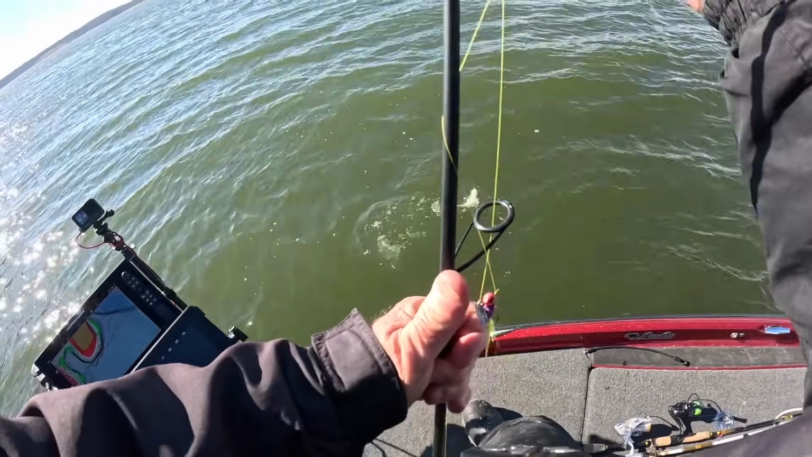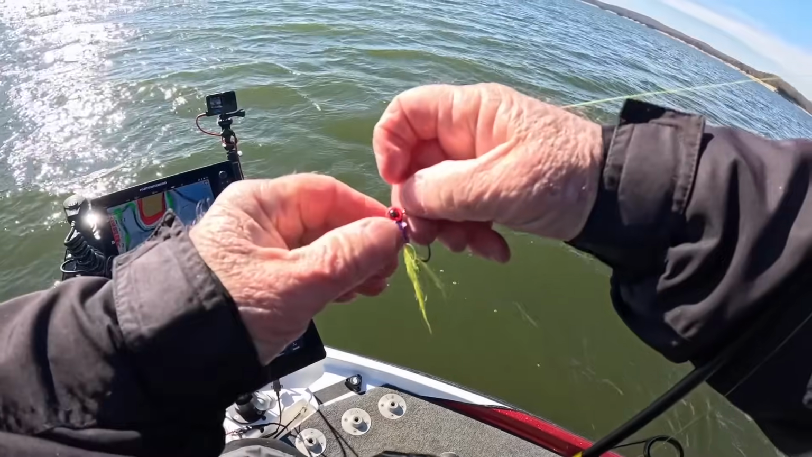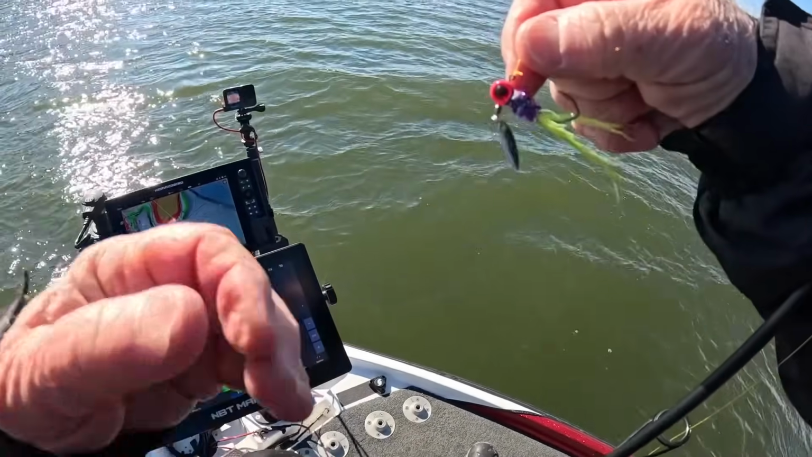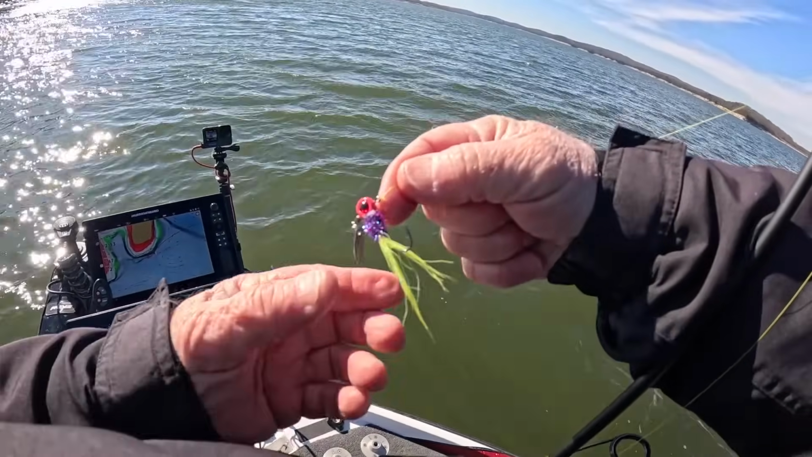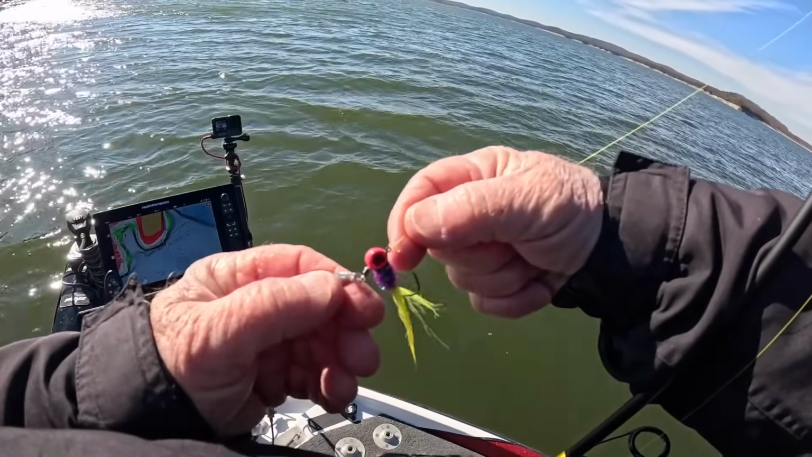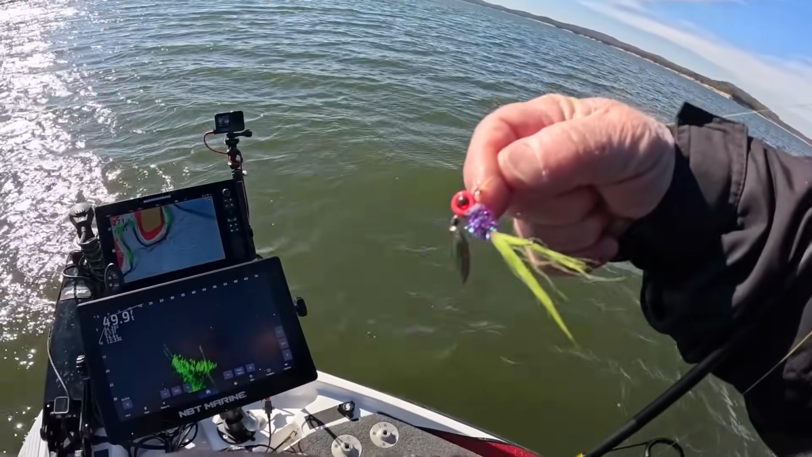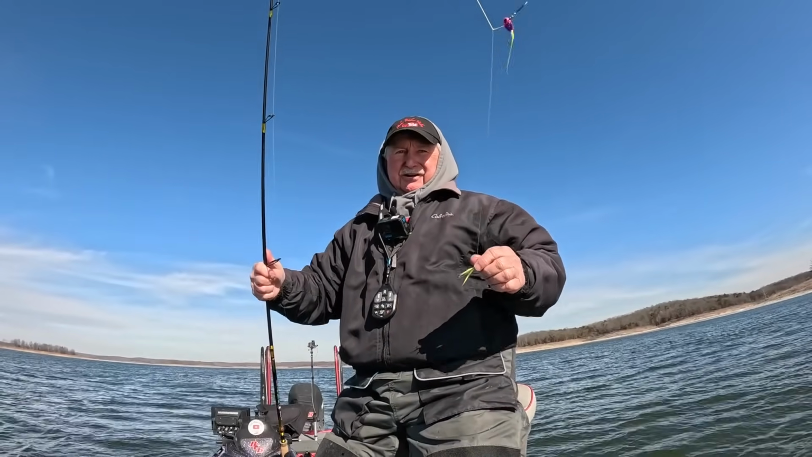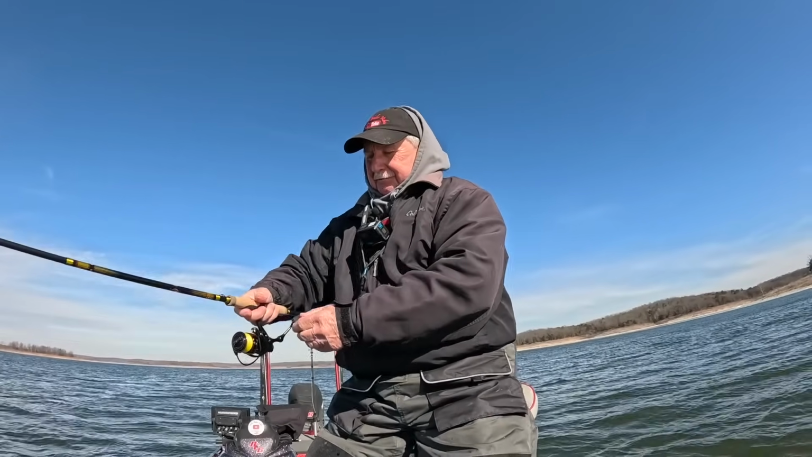All right. I don't even know who made these jigs for me or where I bought them. I just found them in my box last night. I was getting some stuff ready. I do like the looks of them. I got nice eyes on them. It's that purple and chartreuse color I like, pink head. Got this little underspin on it. They're 1/8 ounce. I've got 2 of them stacked up on here. So that's 2 crappie that have eaten them.